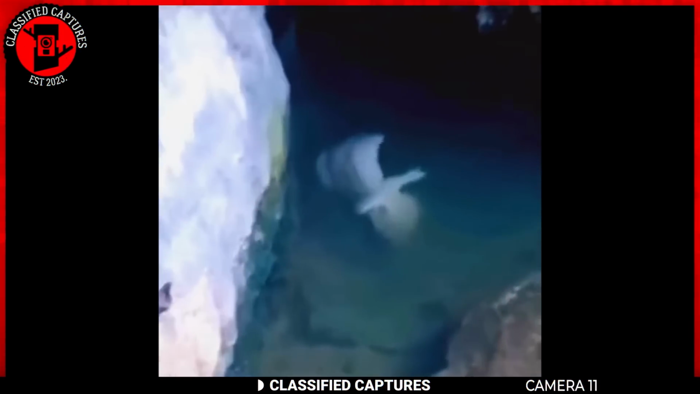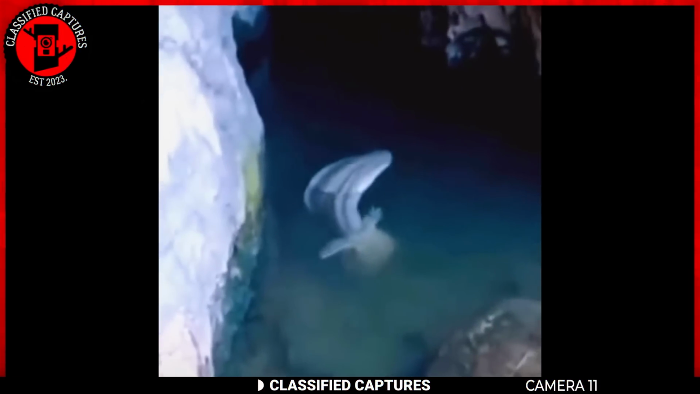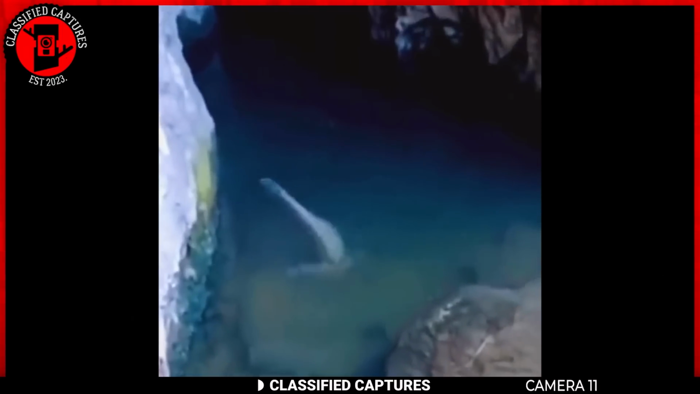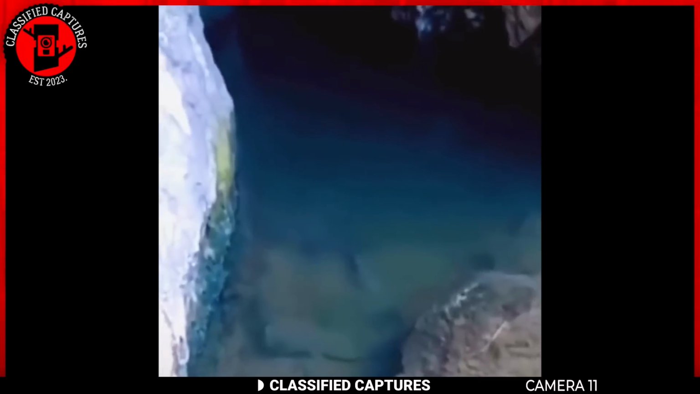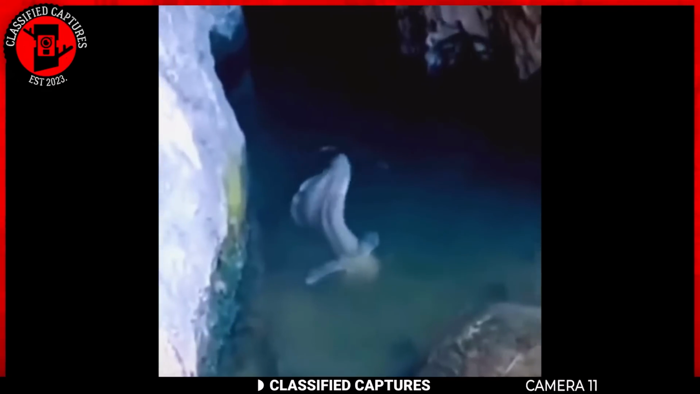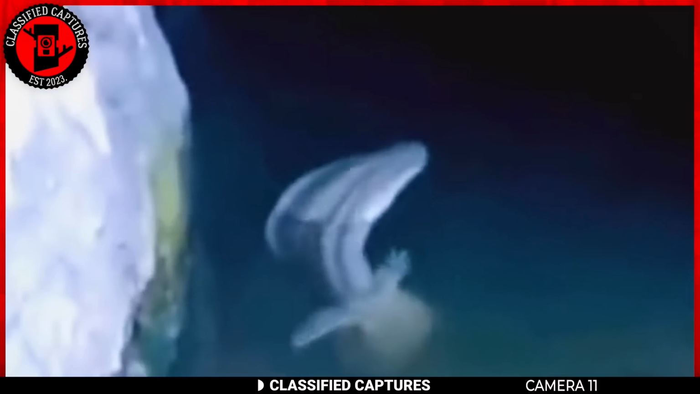Next, we have this massive, pale-colored creature emerge from the water, resembling a giant tongue as it wriggles with an eerie grace. But here's the kicker. This peculiar entity is devoid of any discernible features. No eyes, no nose, just a smooth, featureless surface undulating in the currents.